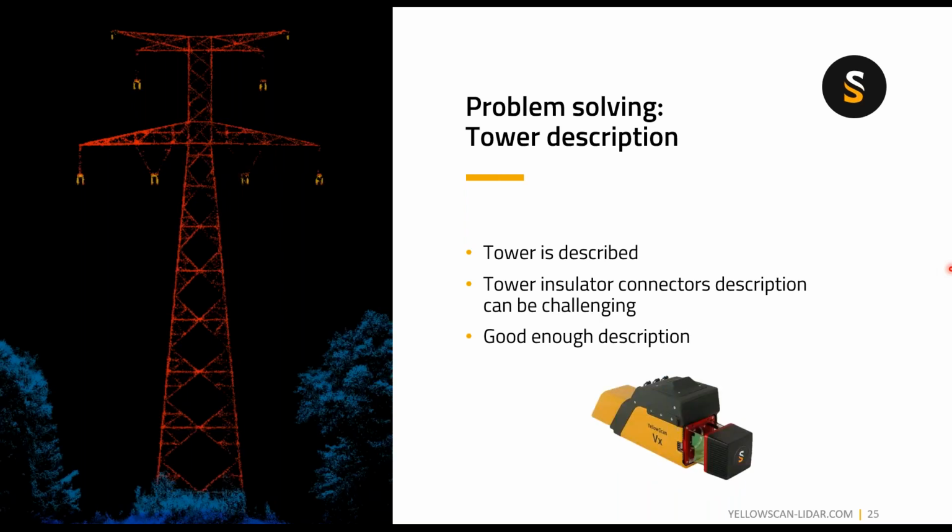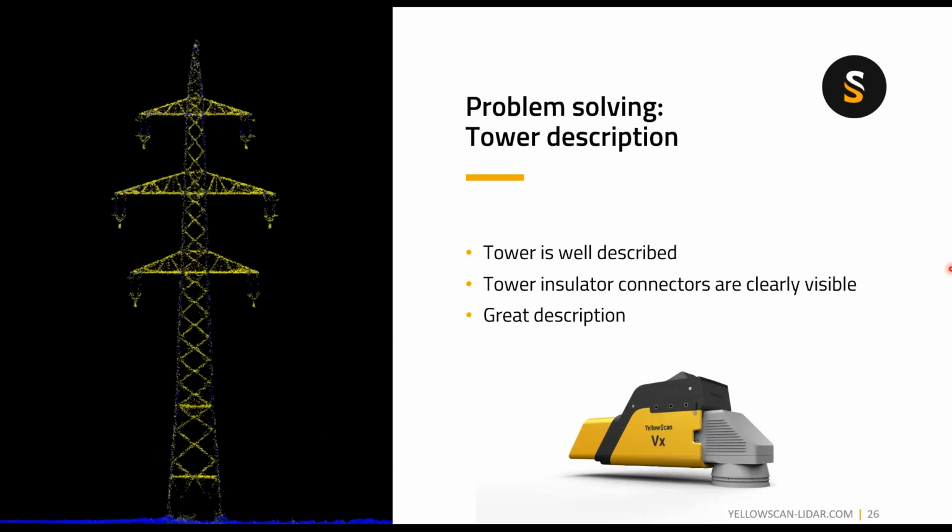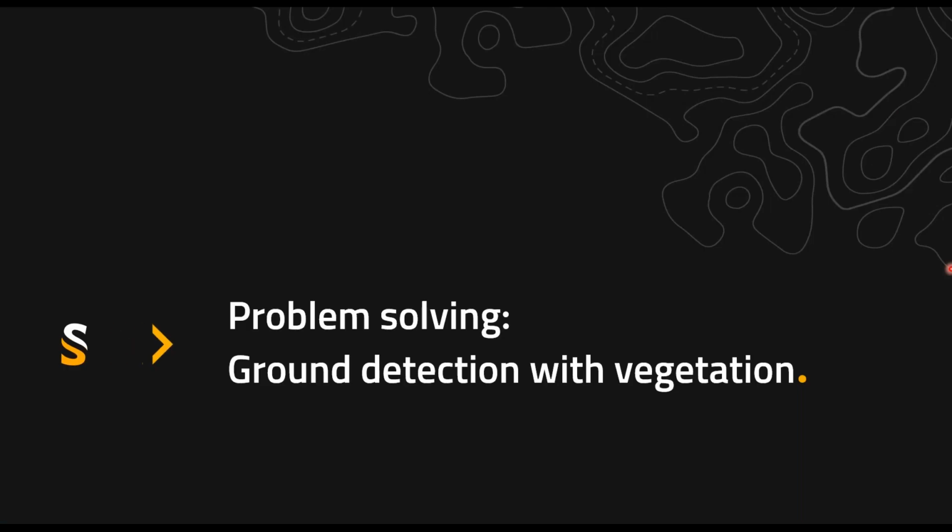When we move on to the VX, you see that the tower is still described. The tower insulator connectors can be a bit challenging, but it's a good enough description of your tower. For the VXDL, the tower is well described. The insulator connectors are clearly visible, and it's a great description of your tower.